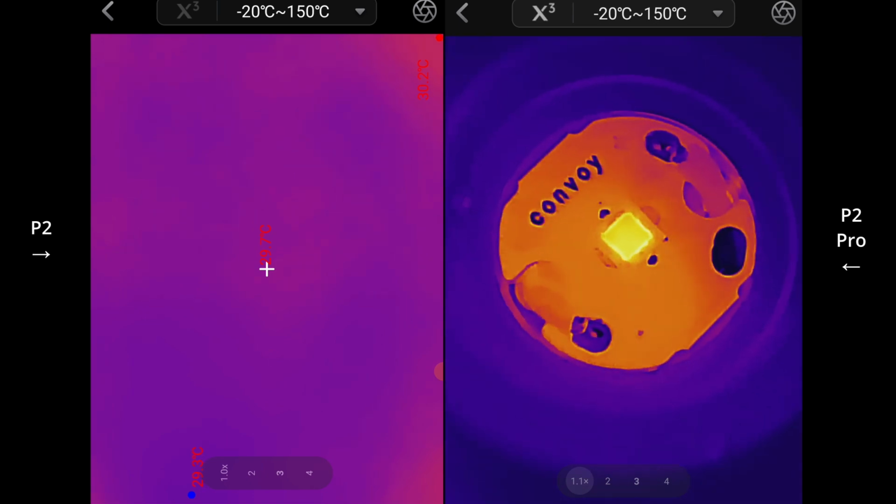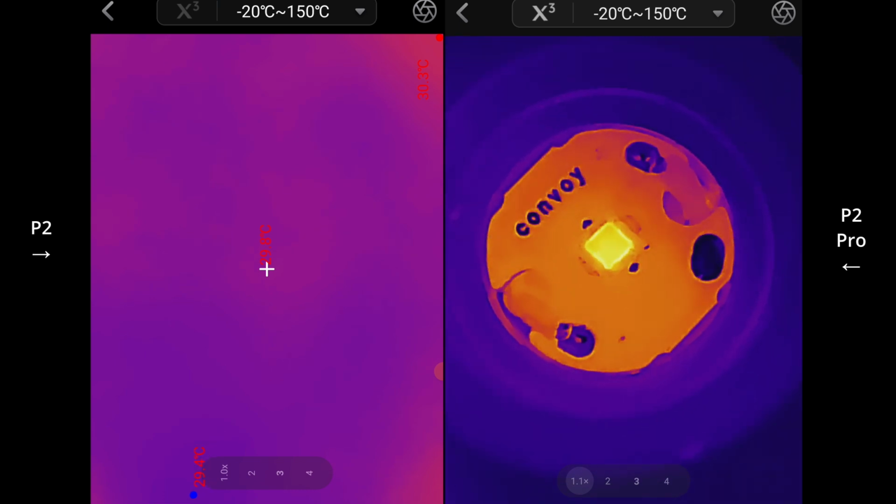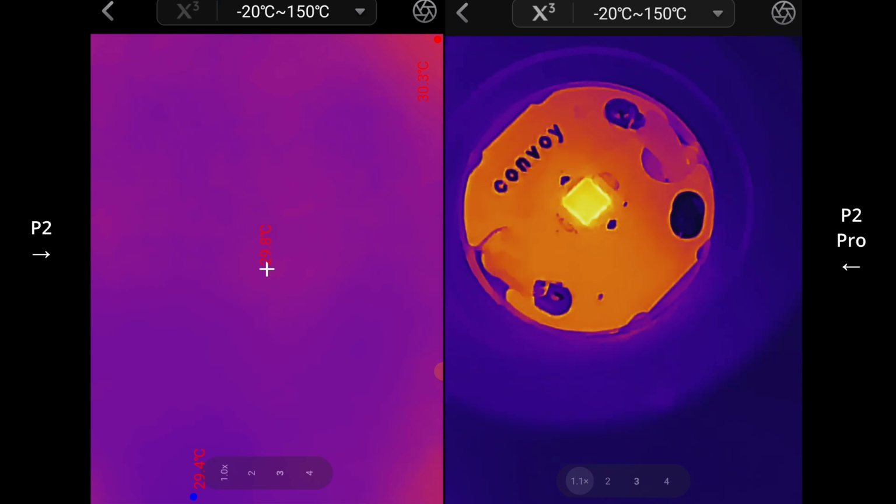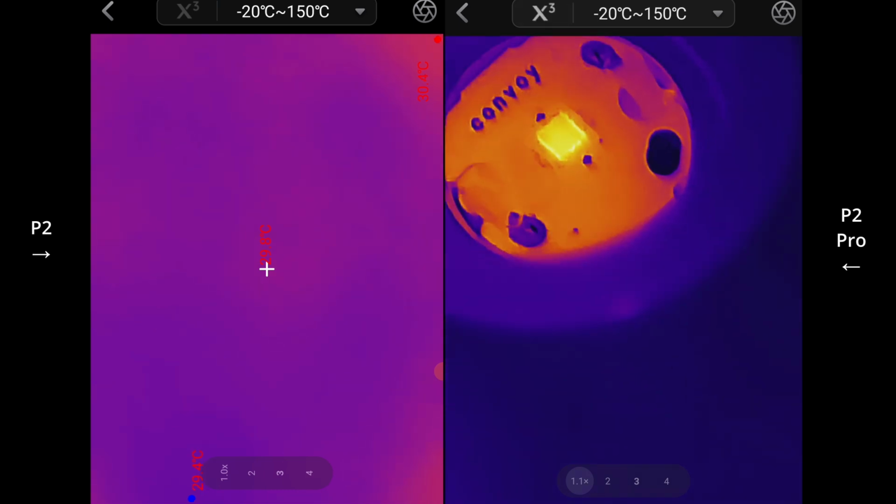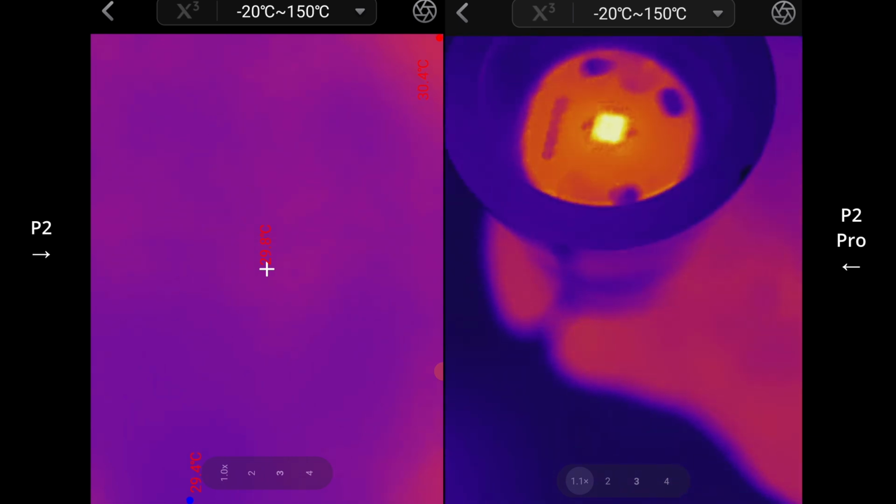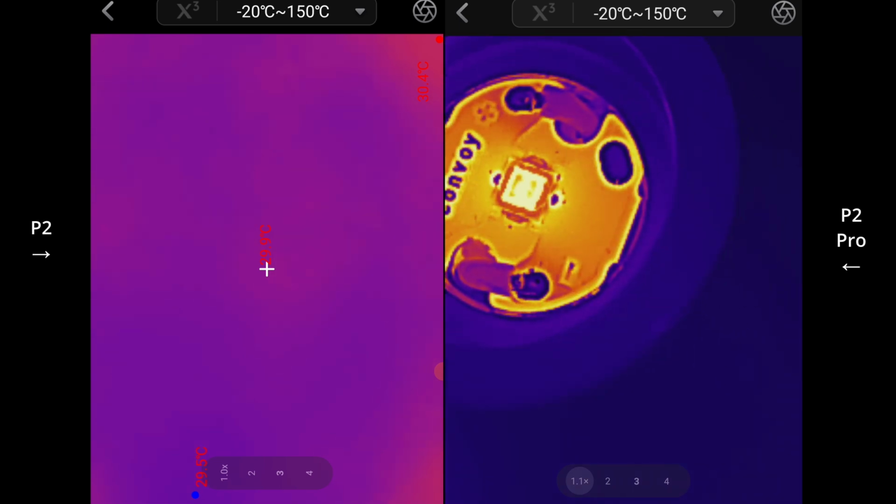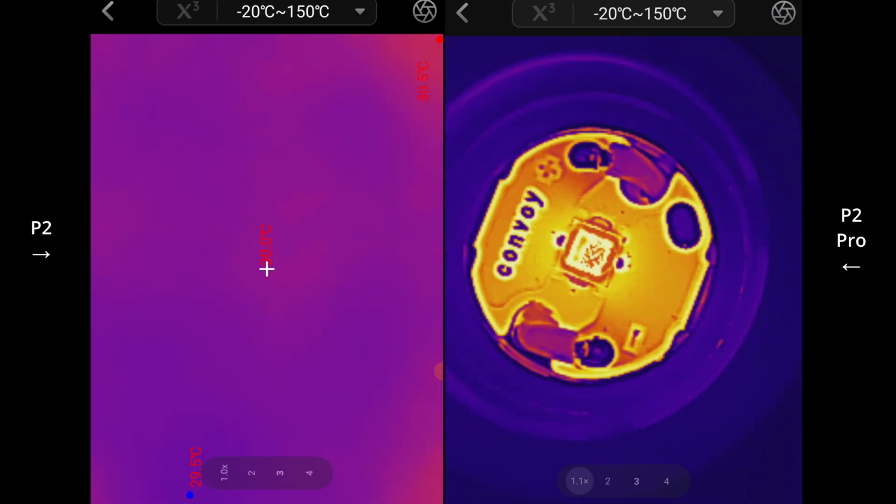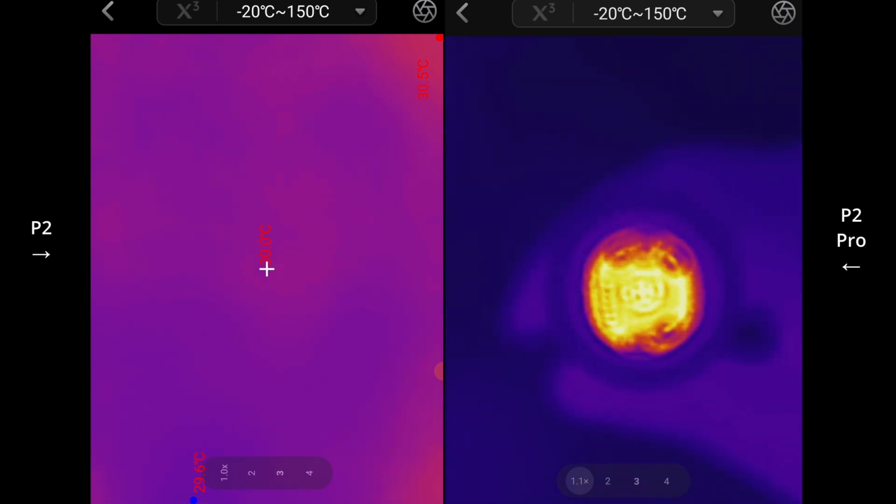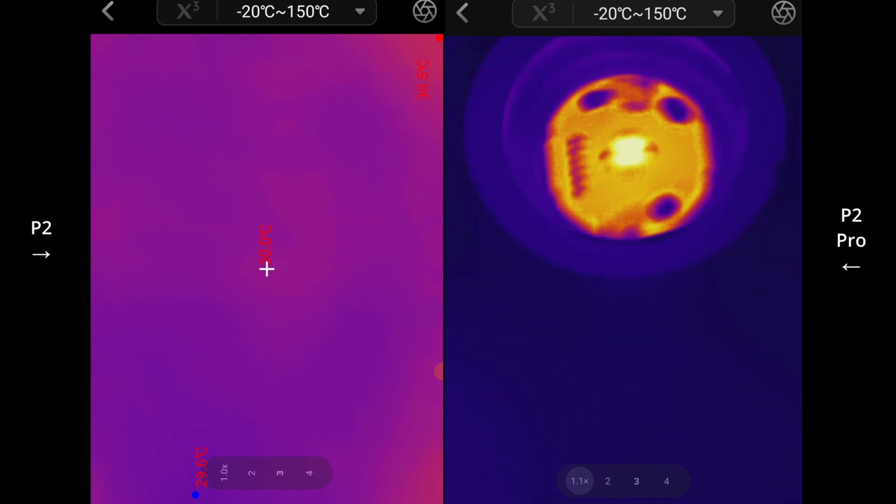Pop on the X3 mode, and the X3 mode just cleans it up a little bit more. But, you know, as you can see, there's some weird artifacts sometimes. Kind of gives it this mosaic-like look. I much prefer it without it. Let's pop this on real high. Trying not to blind myself. Ooh, that's probably too much. Let's pop it on that.